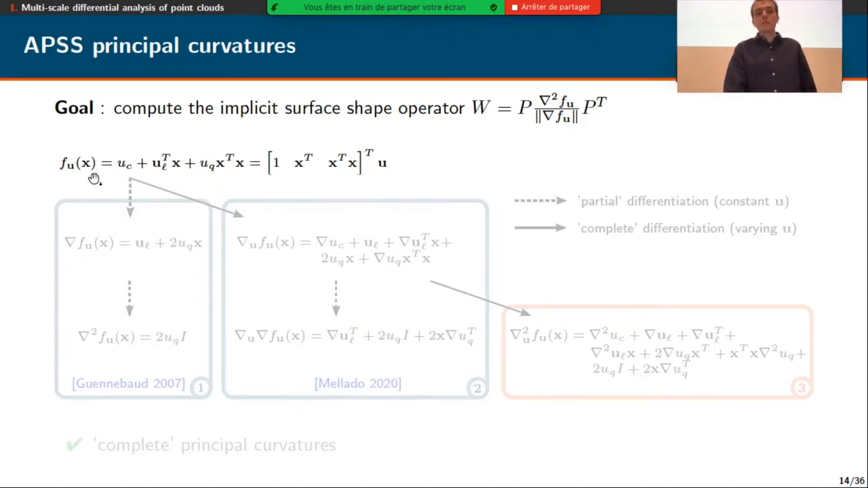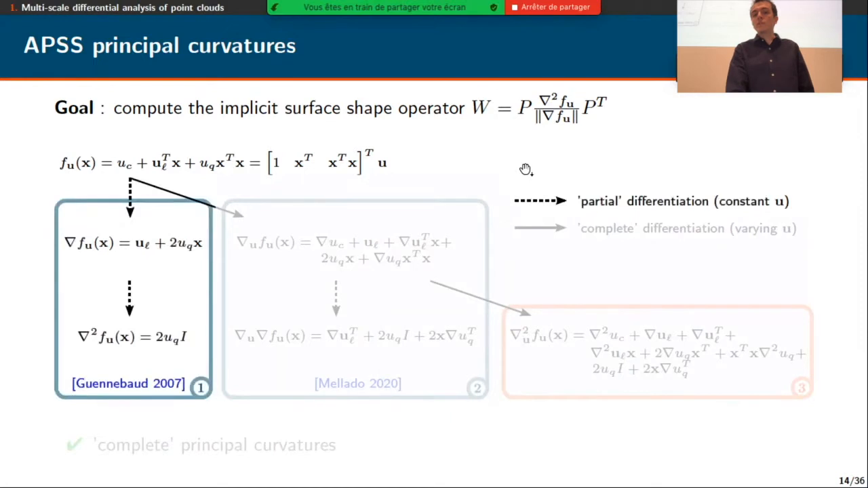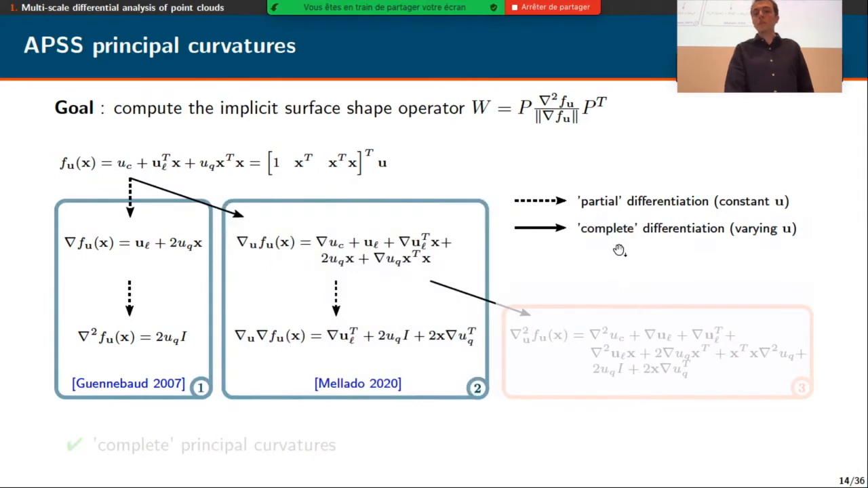So to differentiate this scalar field F, defined with the parameters U, one first option is to consider these parameters U as constant. So I call it partial differentiation. And we obtain a first version of the shape operator as proposed together with the APSS in its original form. But since we have an analytical solution of the algebraic sphere parameters, we could take into account this dependence in order to complete what I call the complete differentiation.